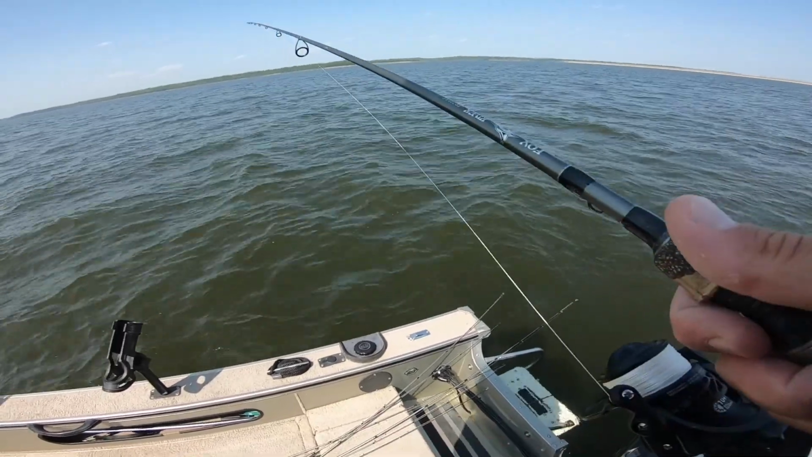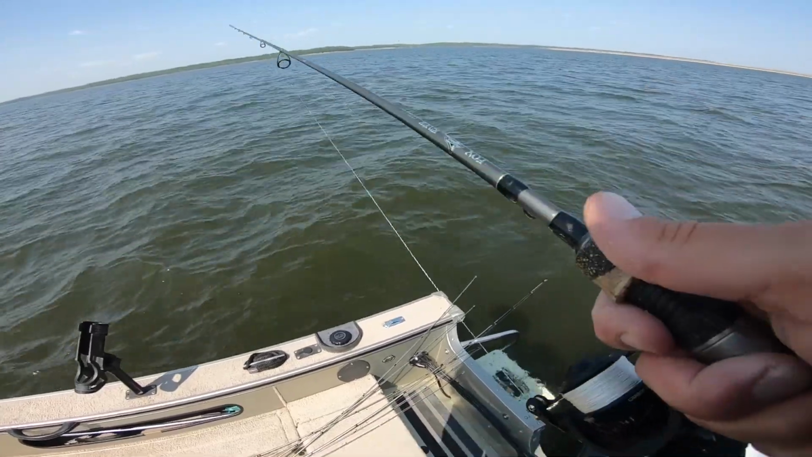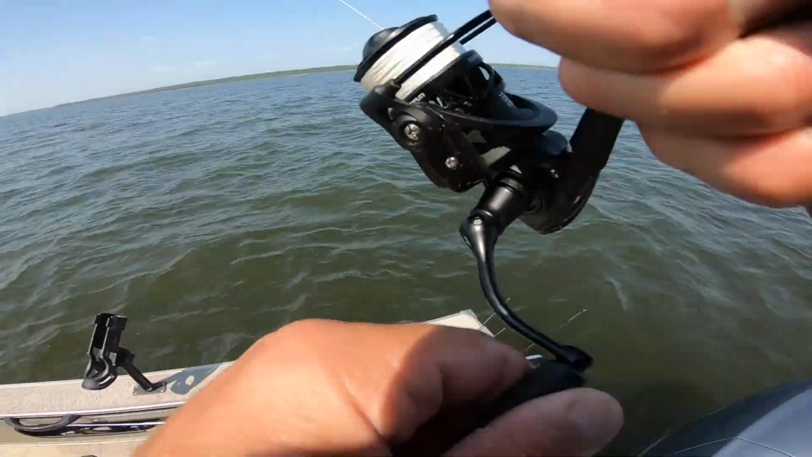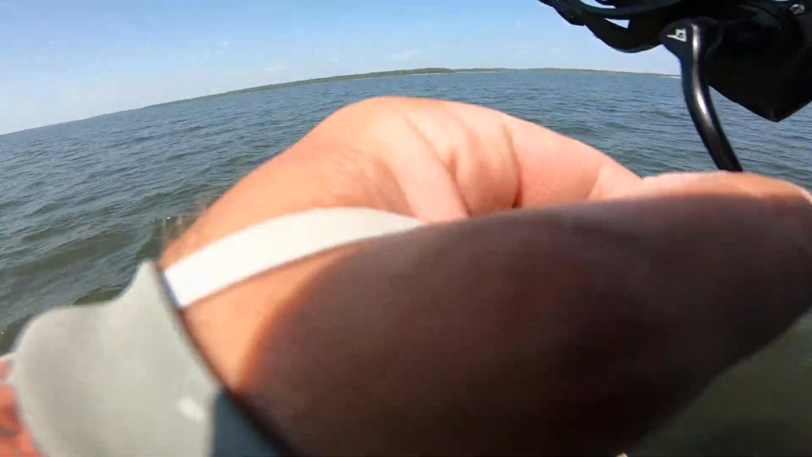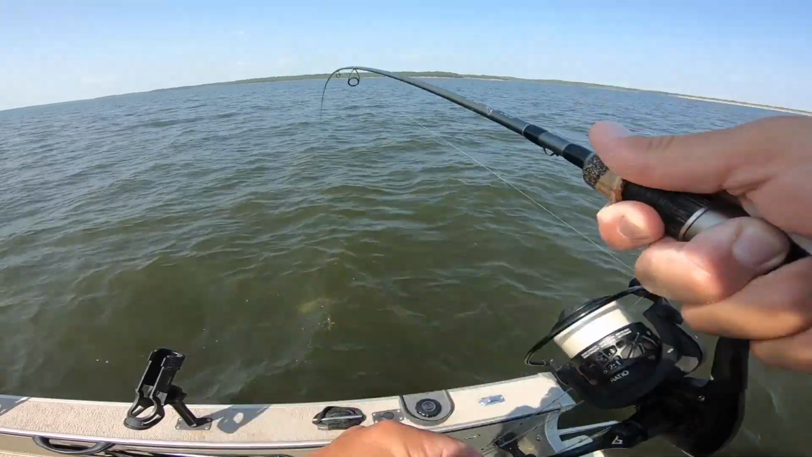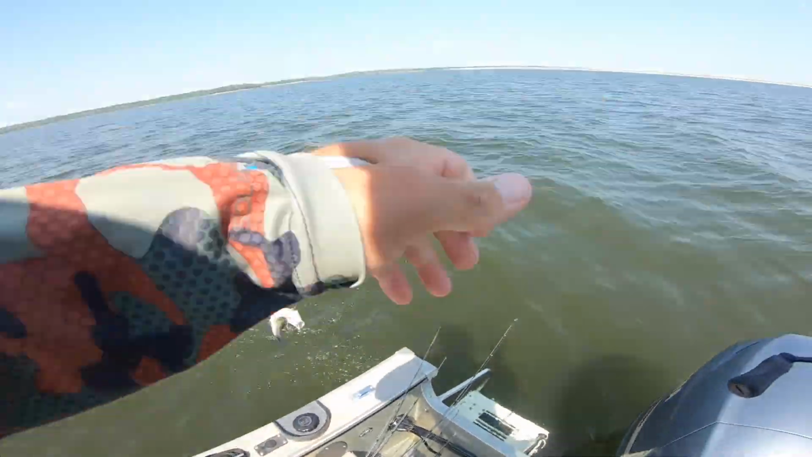And that is one thing about the time of day too. I was hopeful that we would still have the big winds that we had from this morning when I was guiding. There we go. All the way to the boat. That one doesn't feel small. Nice white. Nice white out of the big pod.